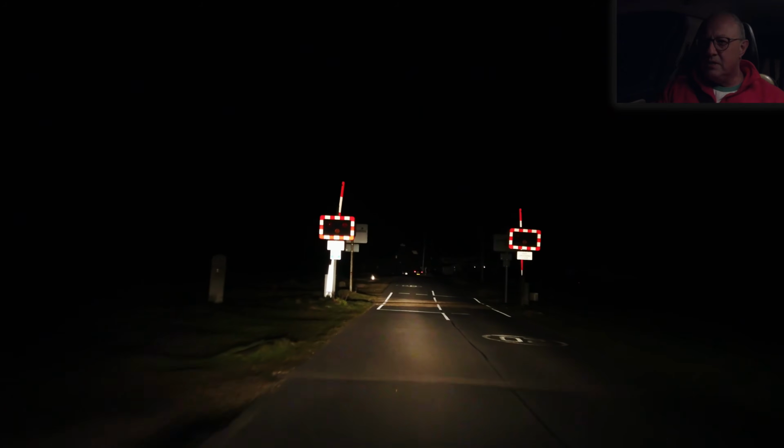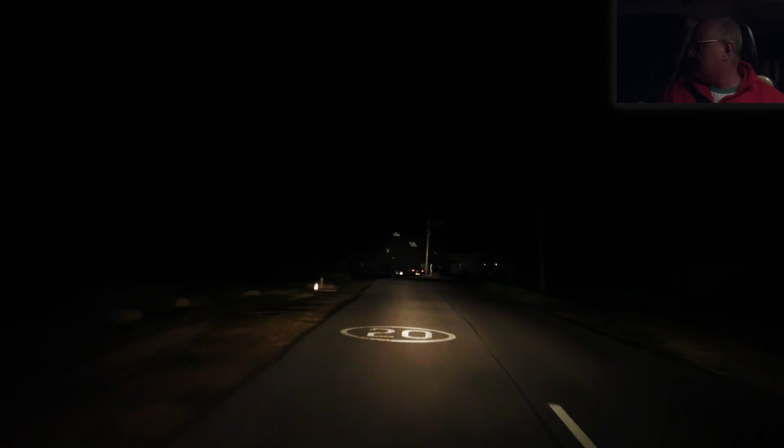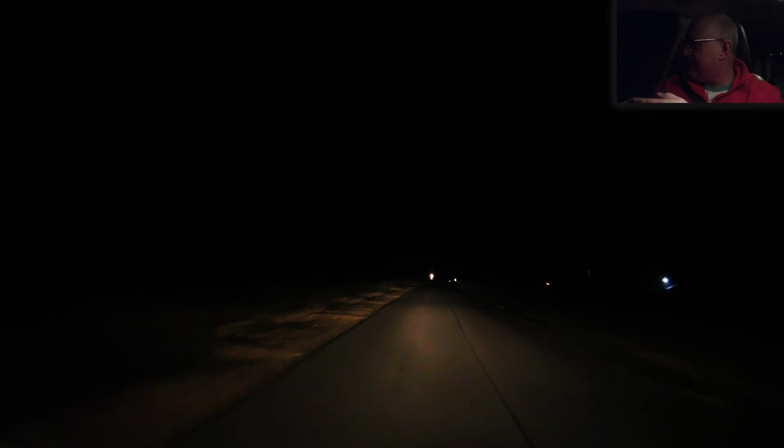I'll have to keep my wits about me in terms of hazard perception, simply because there's no street lights, so if there are any pedestrians about, I'll soon enough know it, won't I? You can't actually see, the camera can't pick it up until I'm facing head on to it.